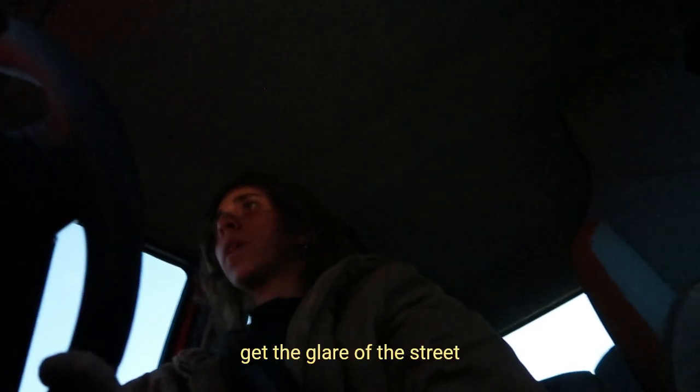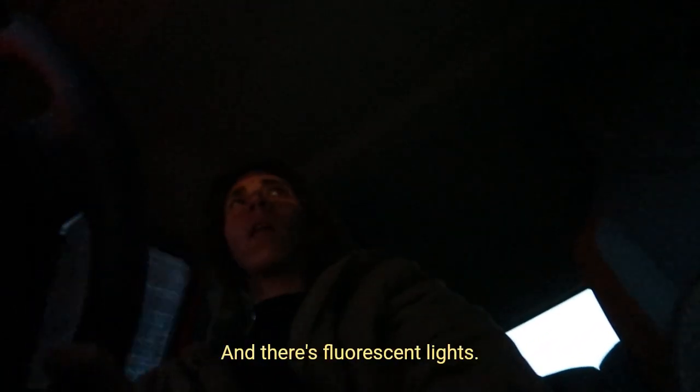good. I also wear my hat when I drive at nighttime a lot of the times to get the glare off the street lights like above my eyes. Same reason I wear that hat indoors when there's fluorescent lights.